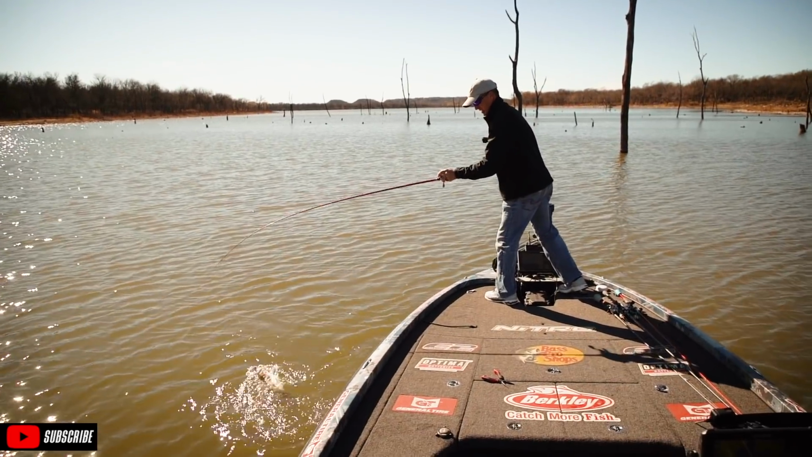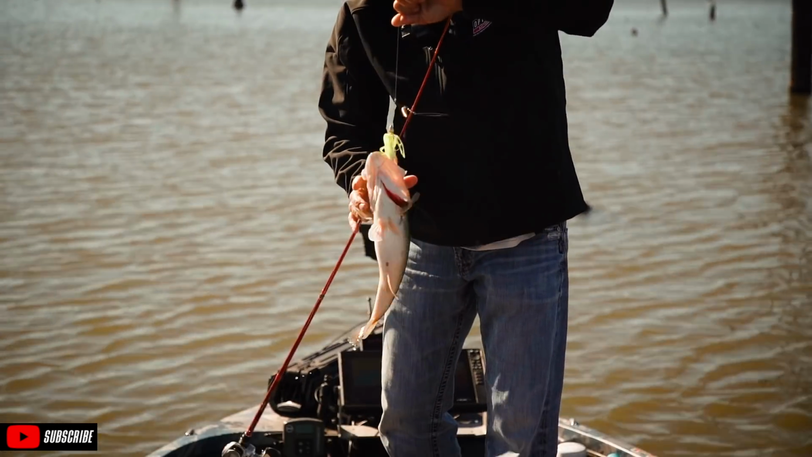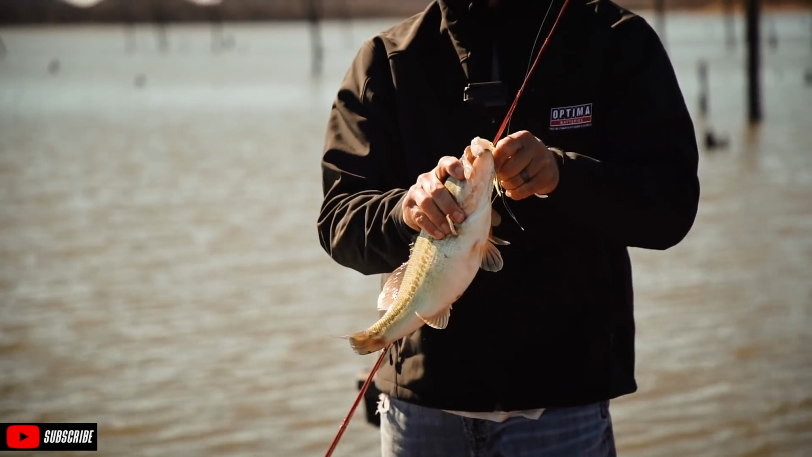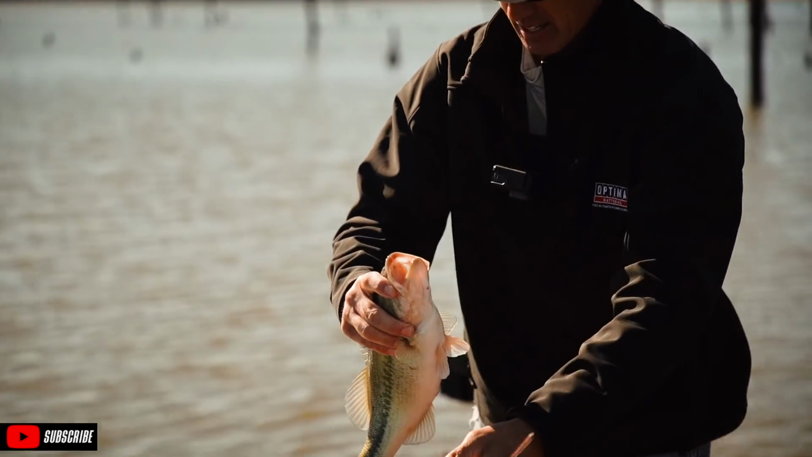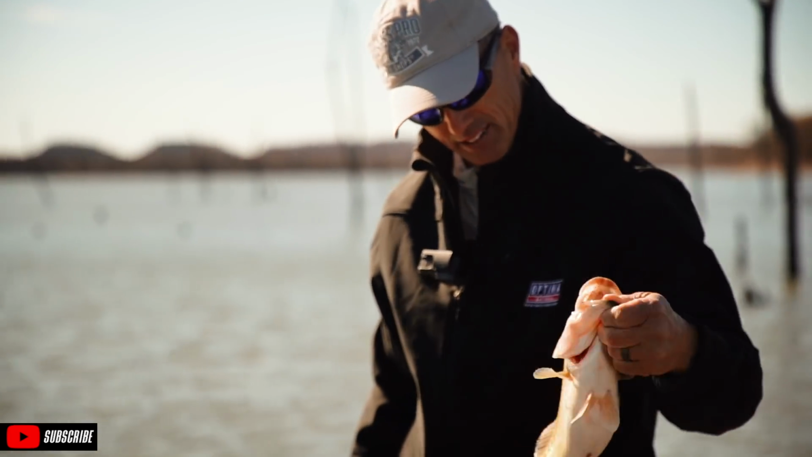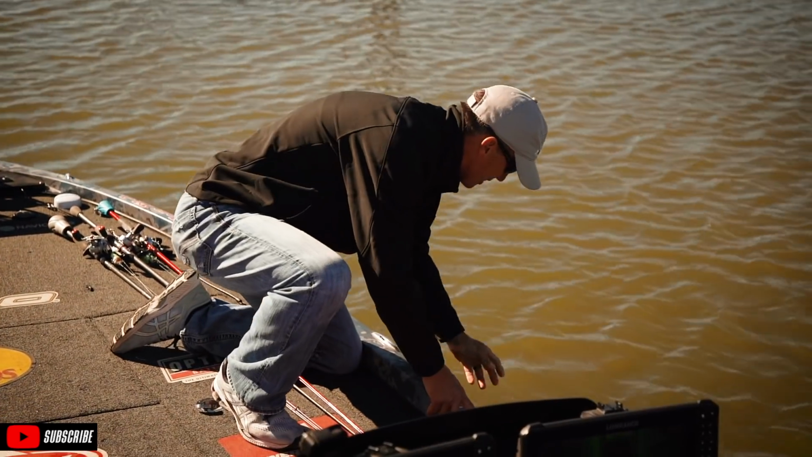Man, good ones are eating today, aren't they? Yes. It's a fat one. That is one of the greatest things about this time of the year. They are eating up, eating shad, just big old fat fish. Not a 3-pounder, but he's a 2-pounder, close to it. All right, buddy, thank you, thank you, thank you.